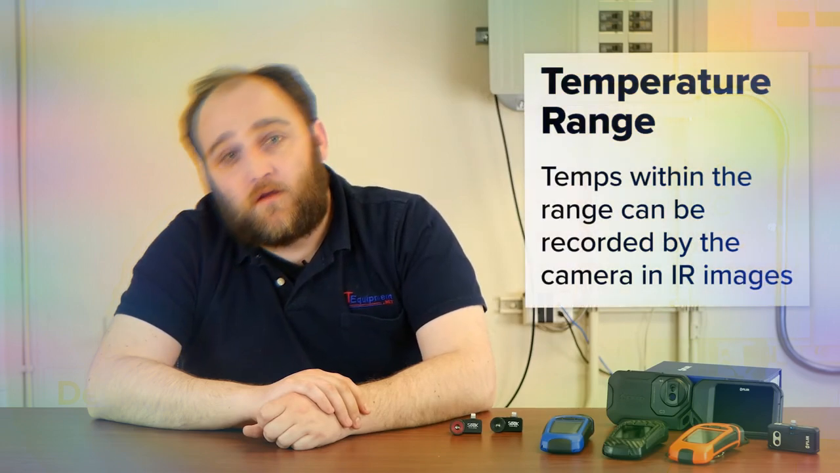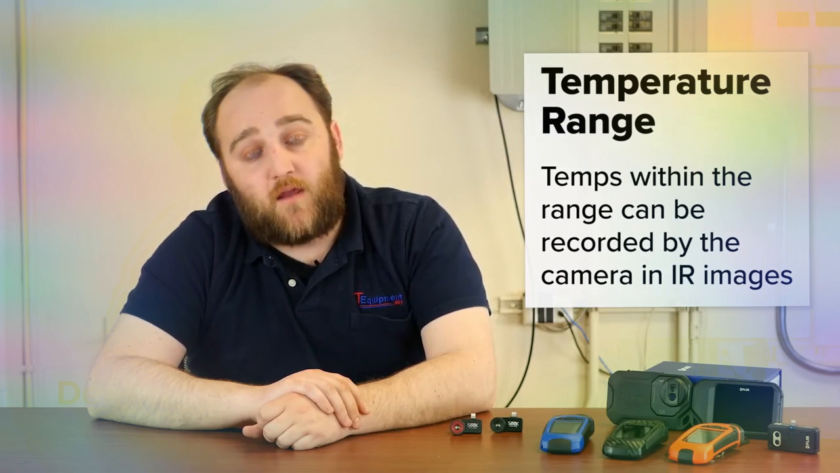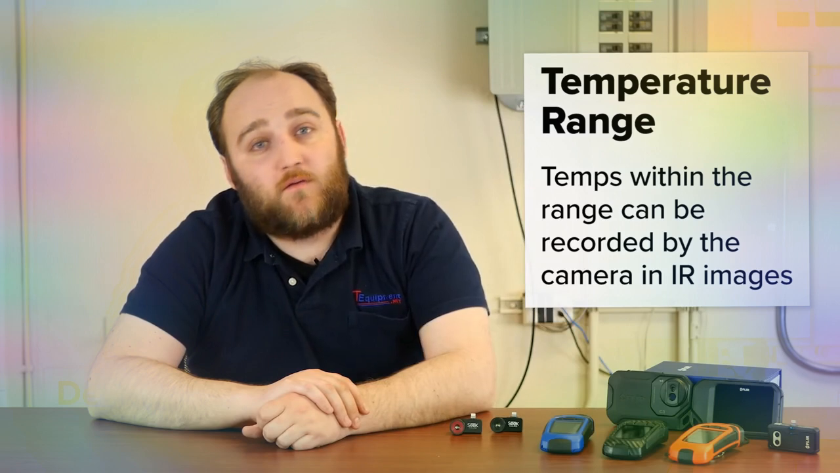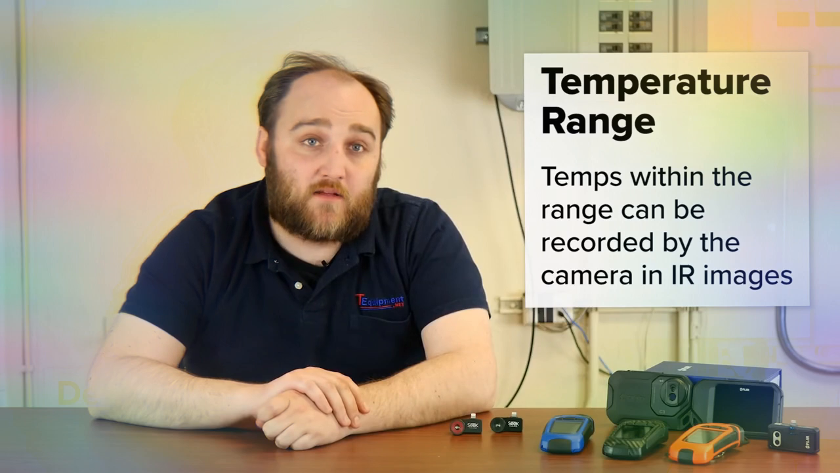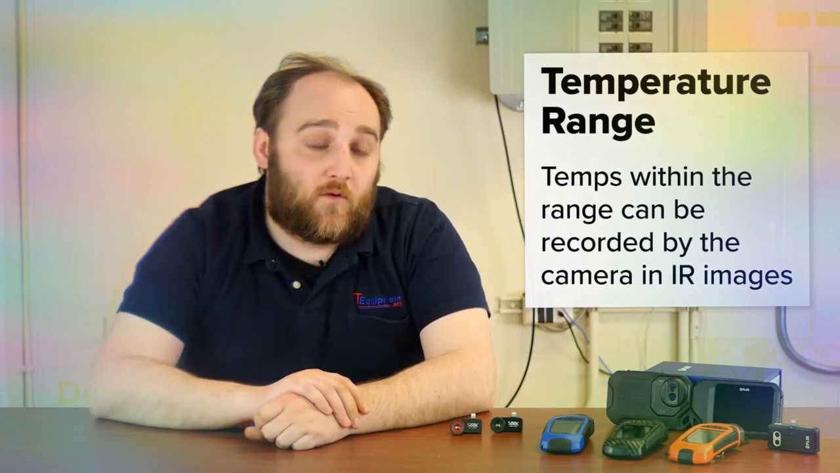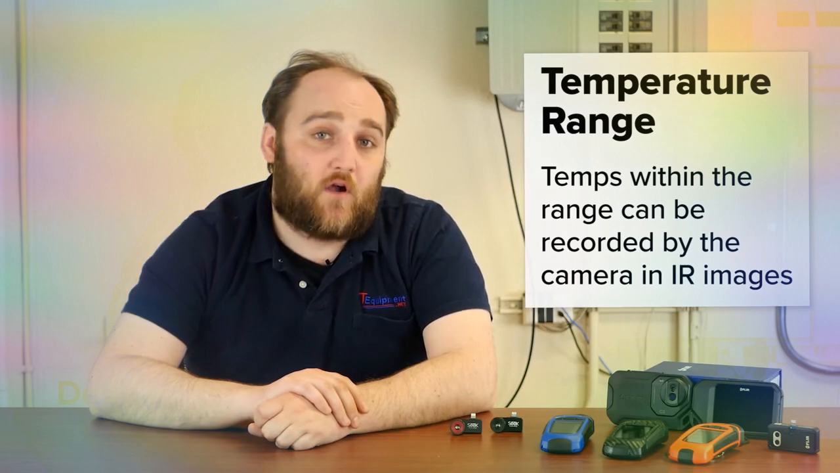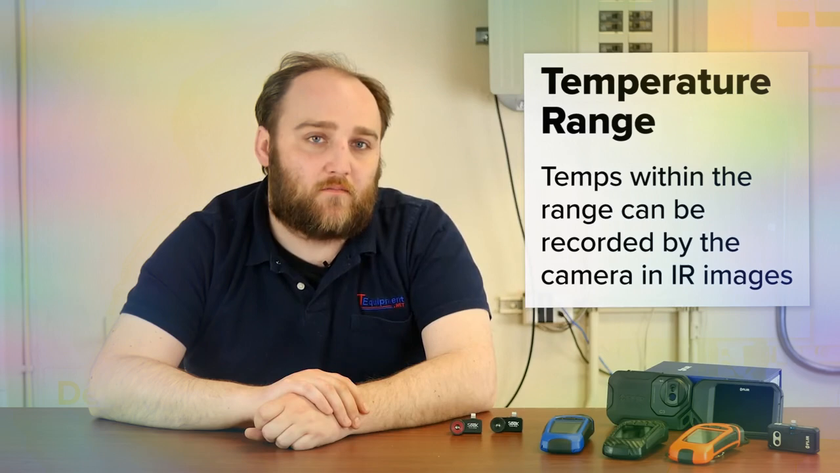Another factor to consider is temperature range. Temperature range is mostly going to matter depending on what you use your thermal camera for. If you're going to be using it for home envelope inspections, looking at breaker boxes in your house, looking at plumbing, looking at radiant floor heating, almost any thermal camera will have the necessary range for that application, because the starting upper limit is around 300 degrees Fahrenheit.